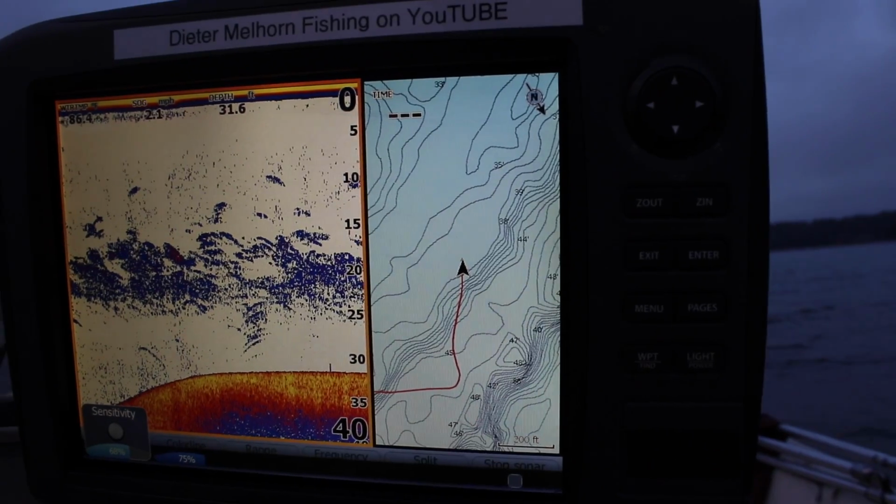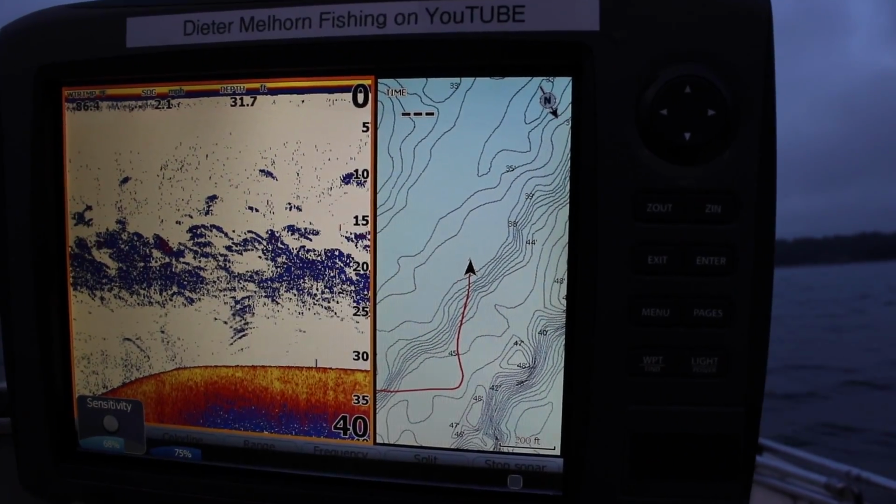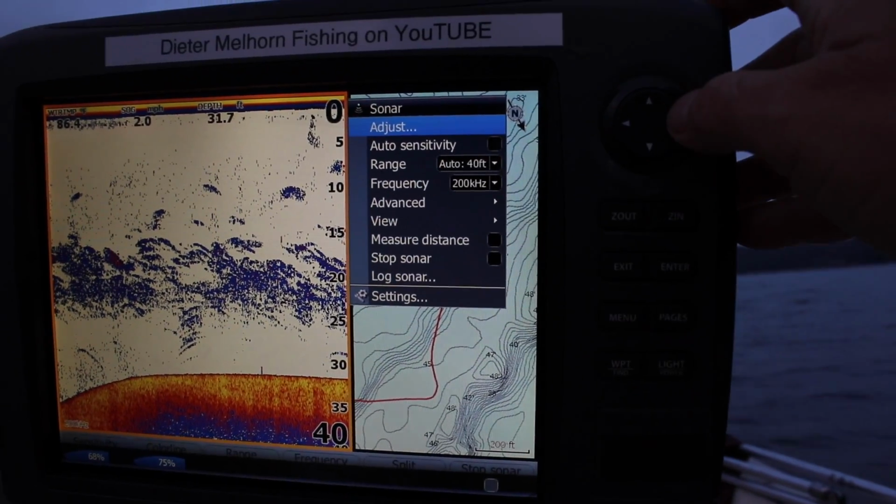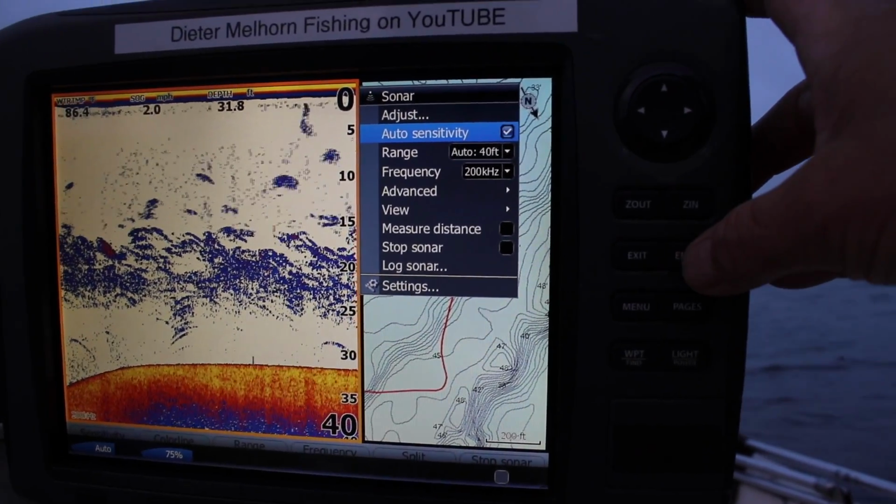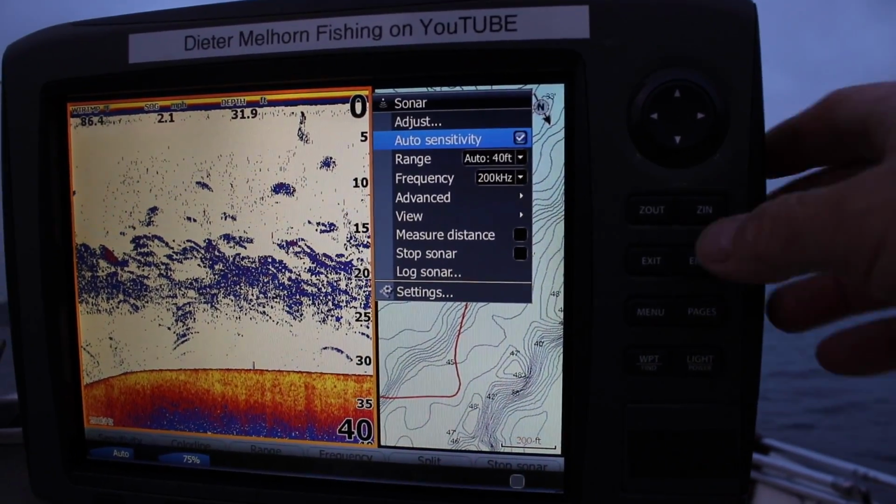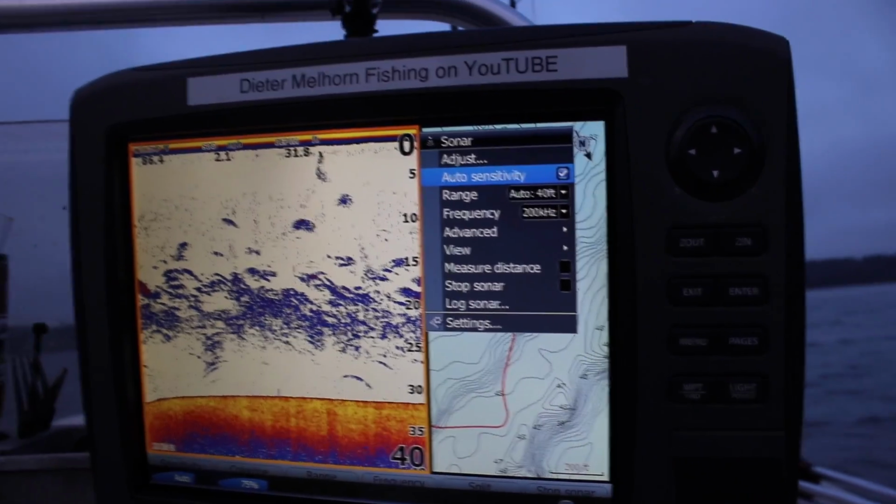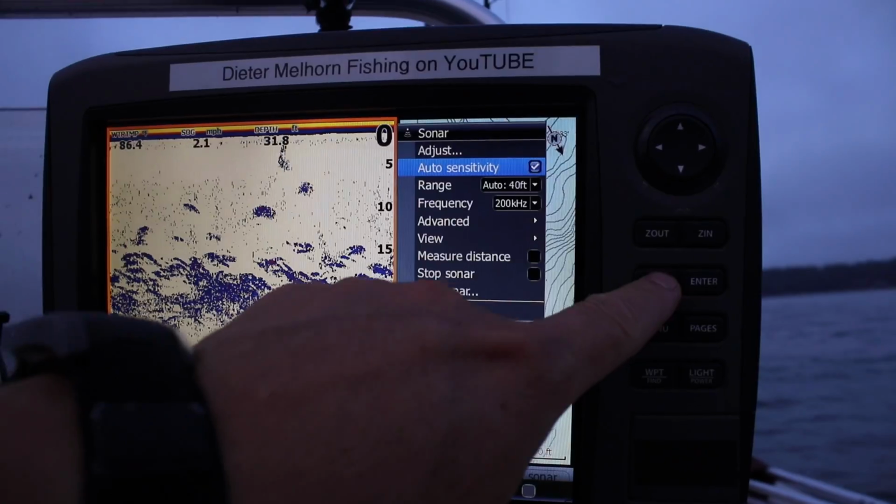Now, it's just for experimentation purposes. We'll experiment. I'll go down here to sensitivity, clicking into sensitivity. Click it back out of it. Yeah, it's keeping around 68%. So yeah, that's a little bit of what's going on there.